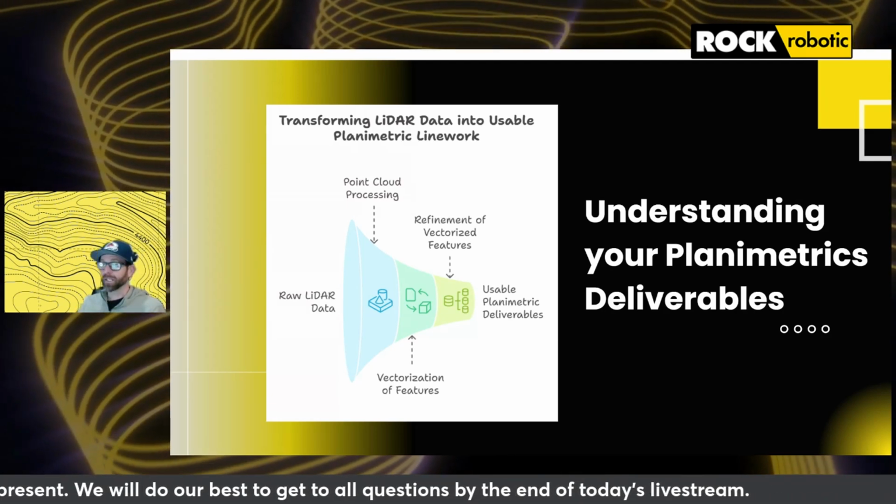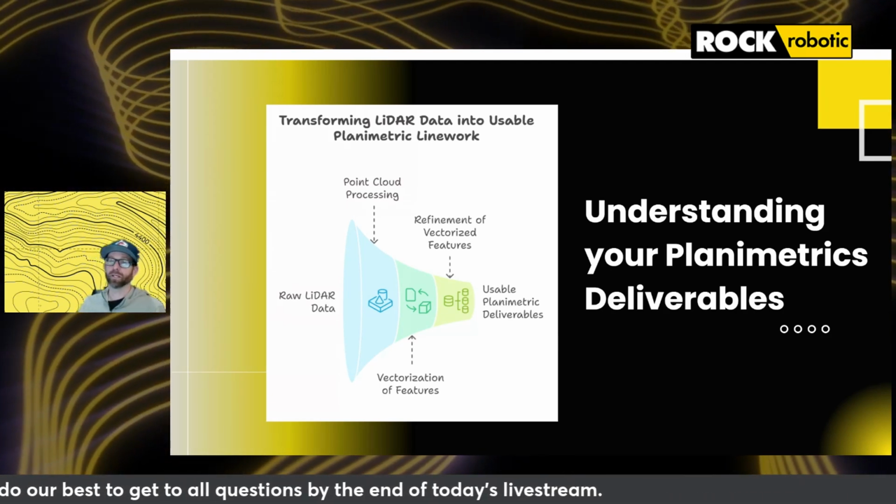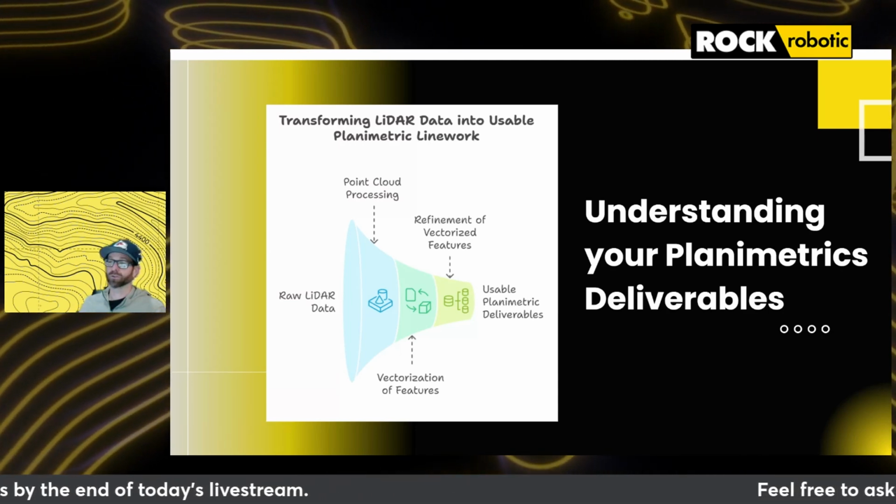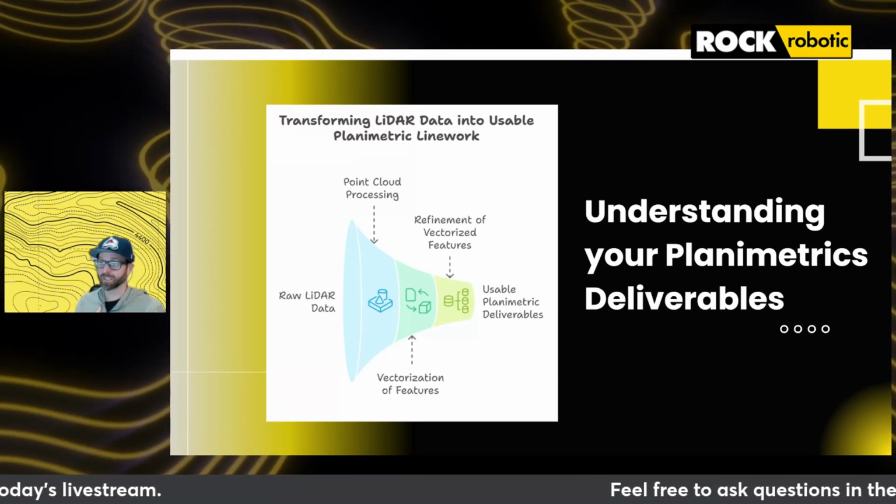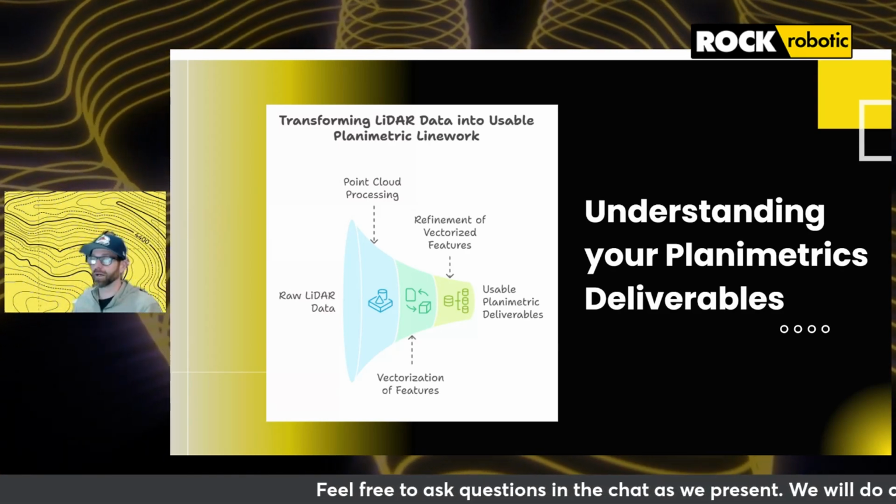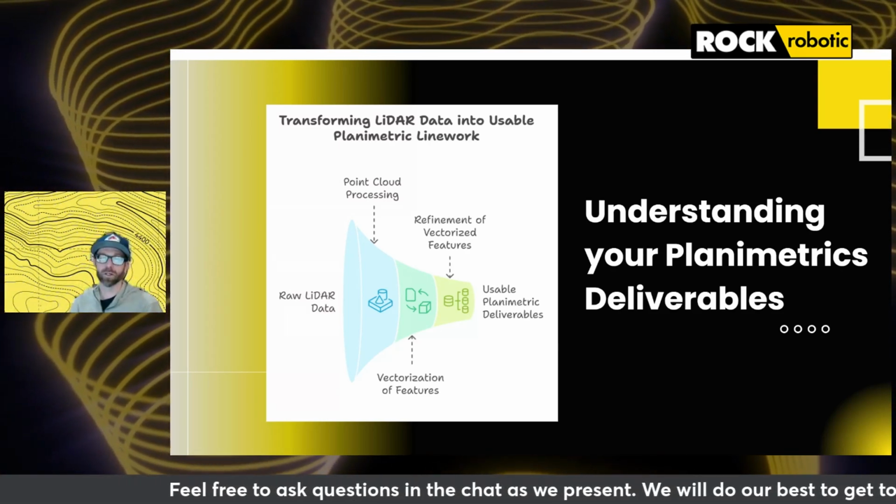One unique application that ROCK's been involved in is mapping beaver dam locations for conservation and water resource efforts. This is a subject near and dear to my heart. I love it. This shows just how versatile and valuable planimetric line work can be.